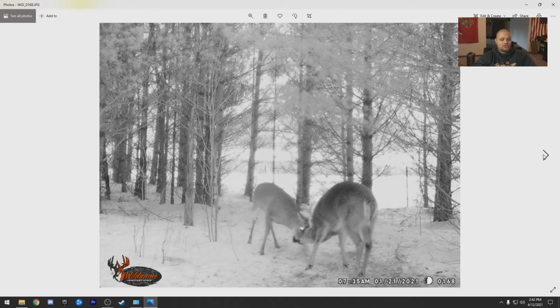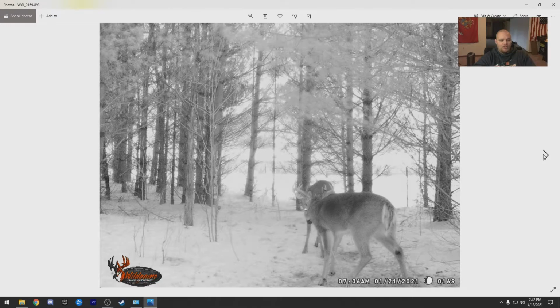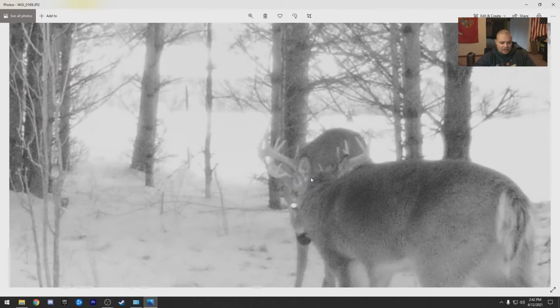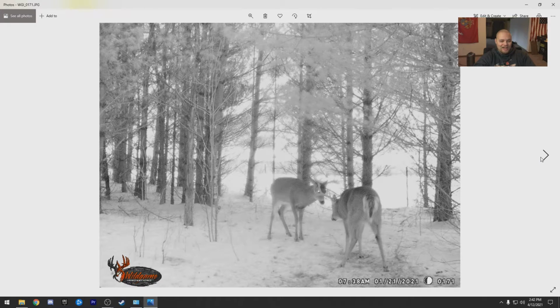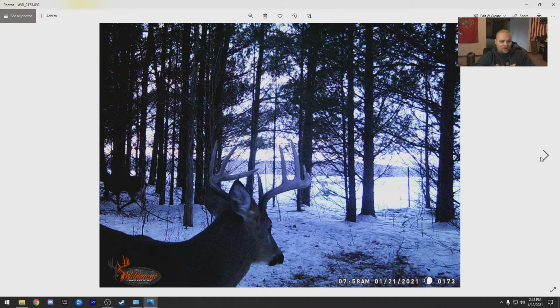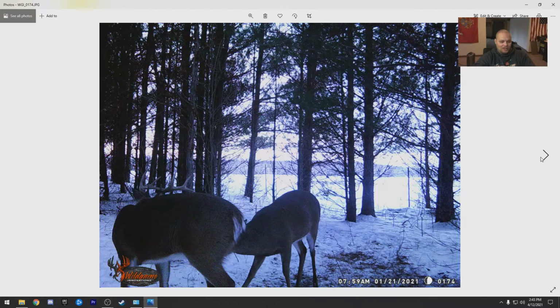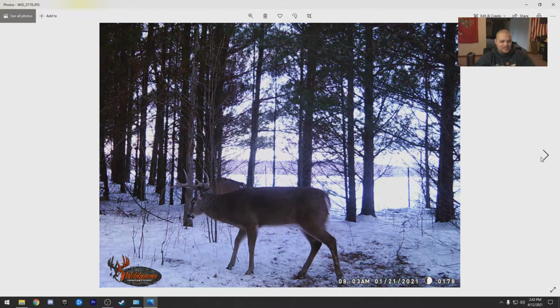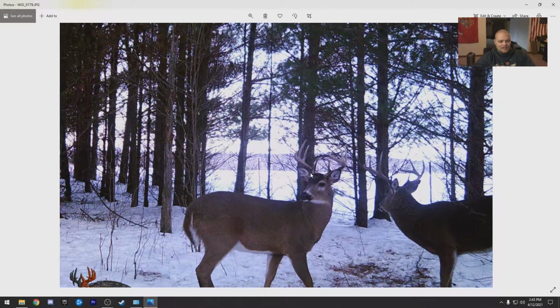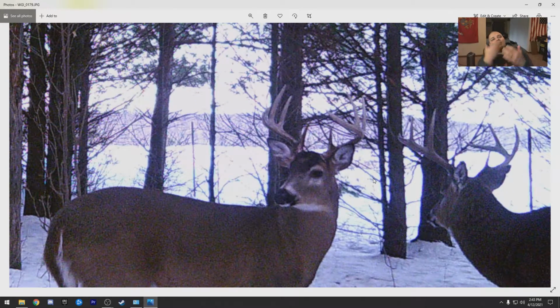And then here you go. January 21st, we get some of my favorite trail camera photos of all time. You can just see it from there. Look at all the antlers. Oh, and these bucks go at it for a while. Look at these two. They're still fighting. Still there. These two bucks, come on.